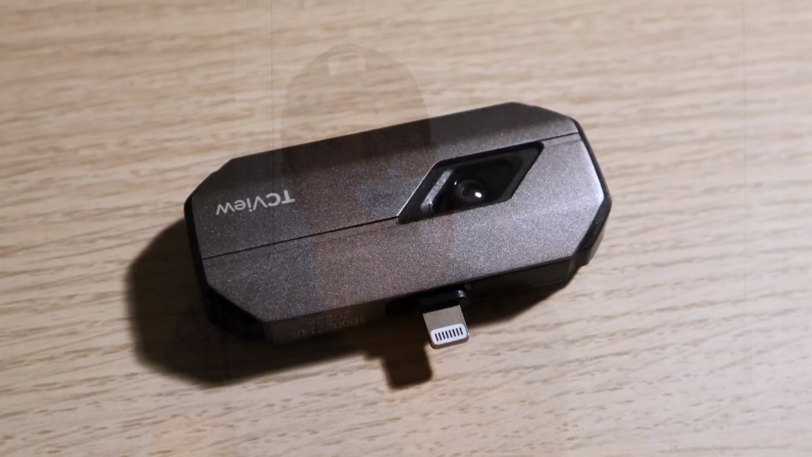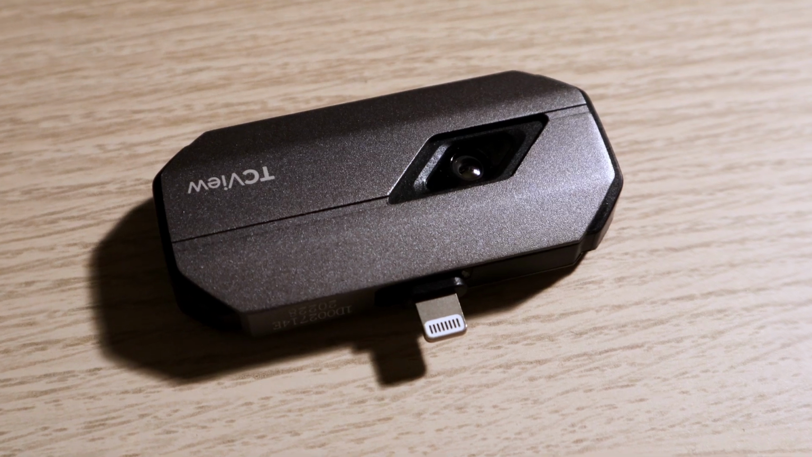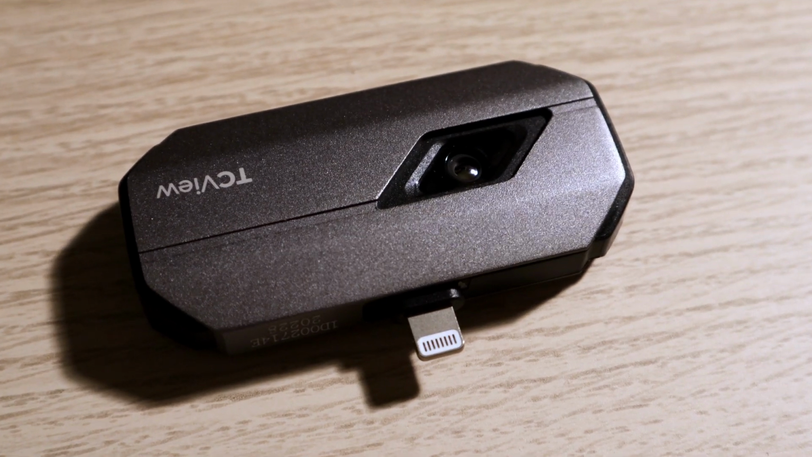Alright guys, I just want to show you today the TOPDON TC002 Thermal Imaging Camera attachment. This is something that you can attach right to the dock of your phone. I've got the Lightning version here, but they do have the USB-C version, and it comes in both gray and pink, so the color of your choosing as well. You can see this thing is super small and super convenient, but I'm going to show you just how powerful it really is and how well it works using the app on your phone.